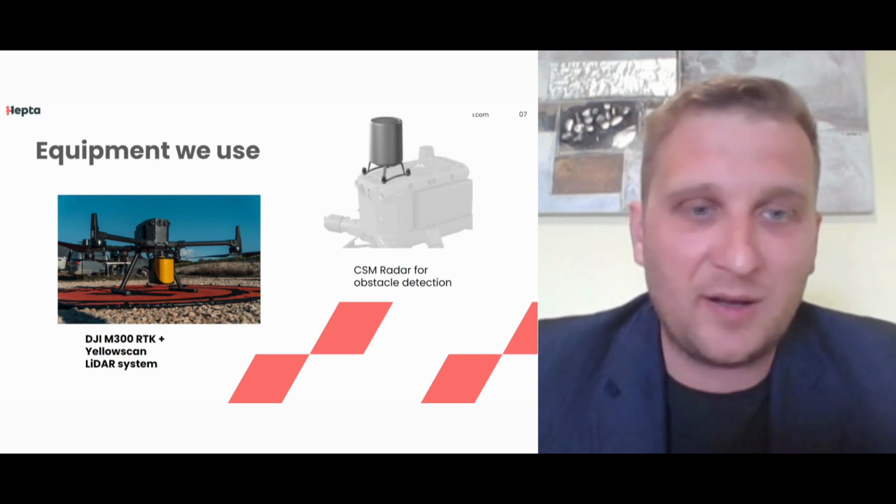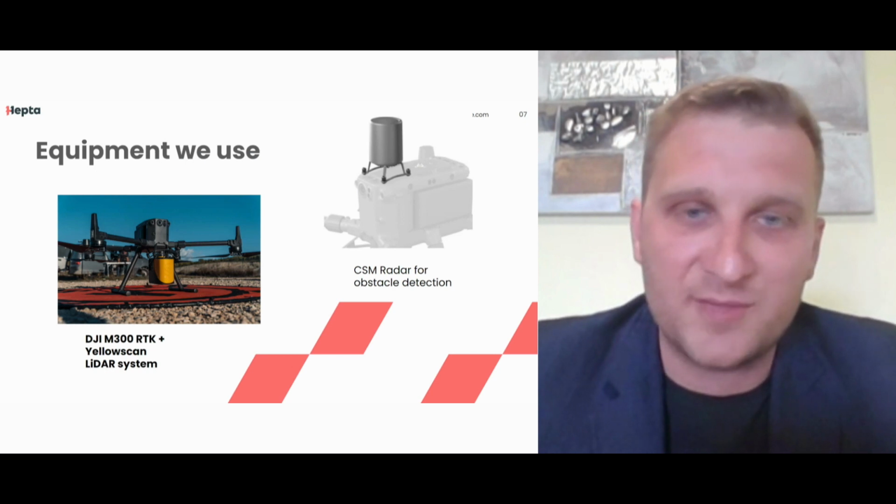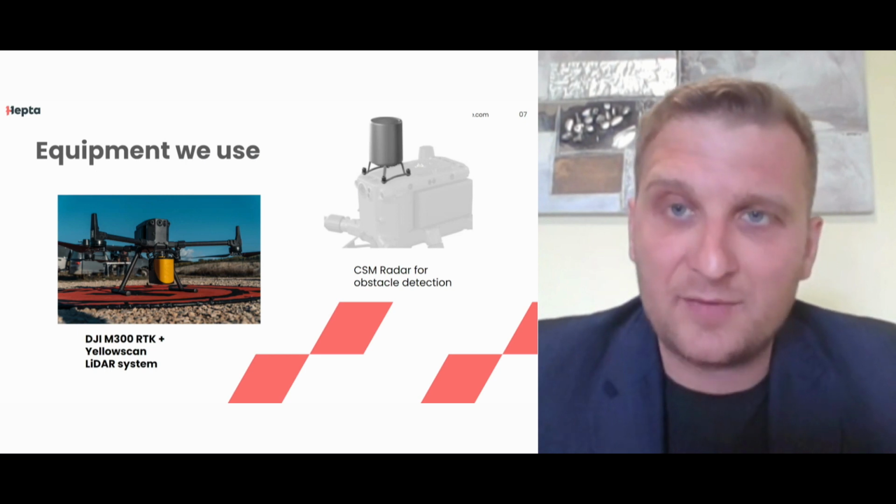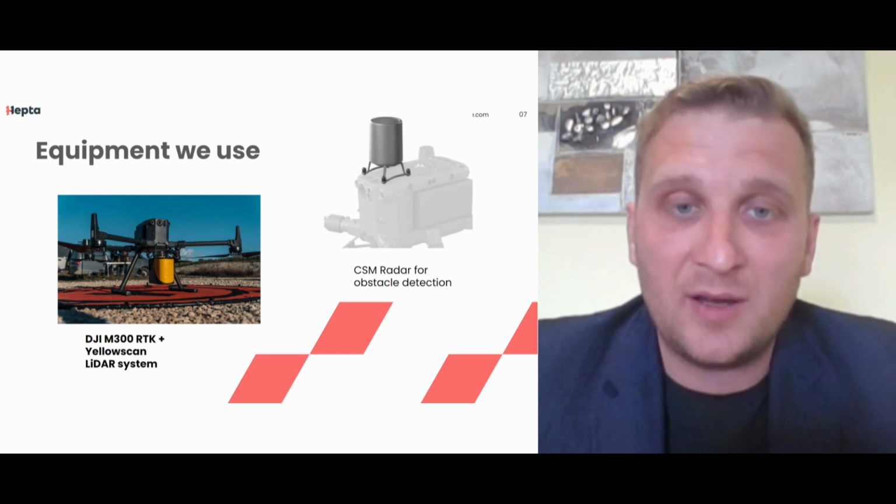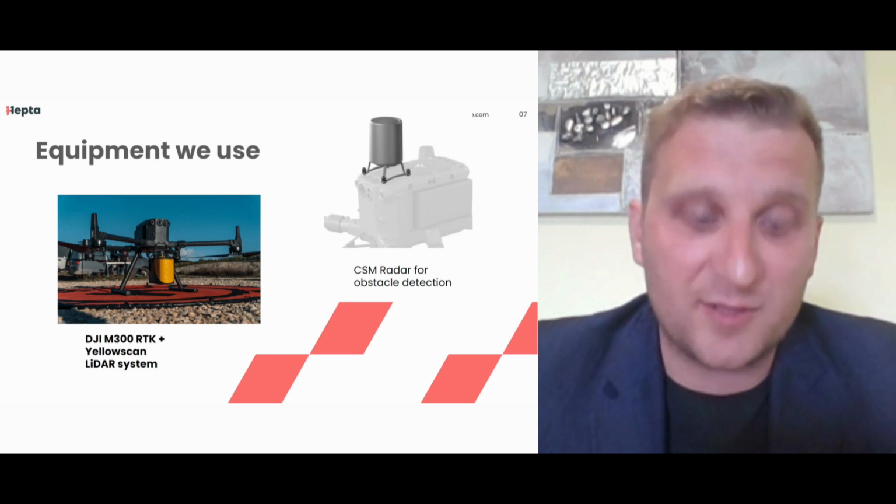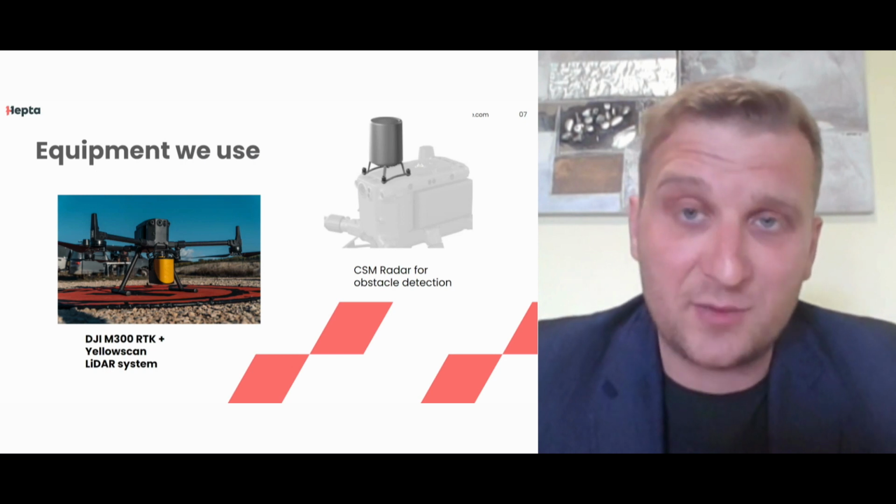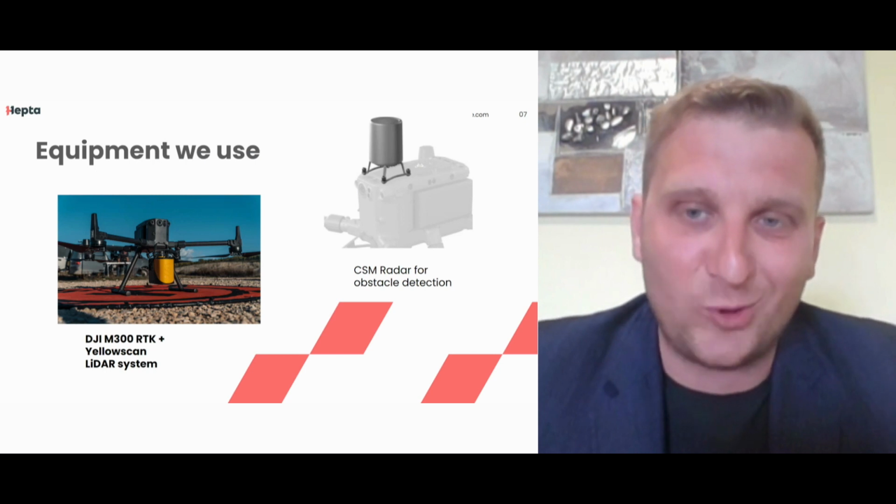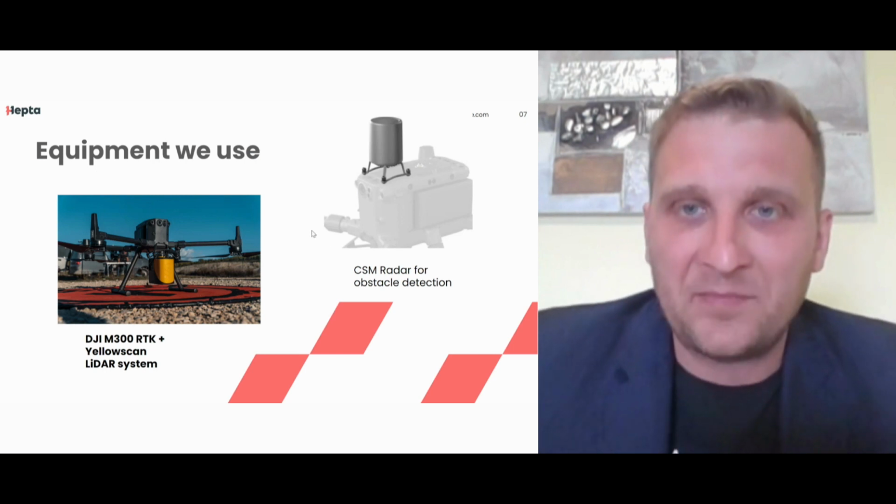And also, for the drone, we use DJI M300s, as this is one of the most easy to use and versatile platforms out there. And for additional safety, we also mounted a CSM radar for it, so that we could safely detect crossing lines, because this is a major issue or potential risk when you're conducting power line inspections, not to get caught in crossing high voltage lines. And the CSM radar does very well to mitigate this risk.